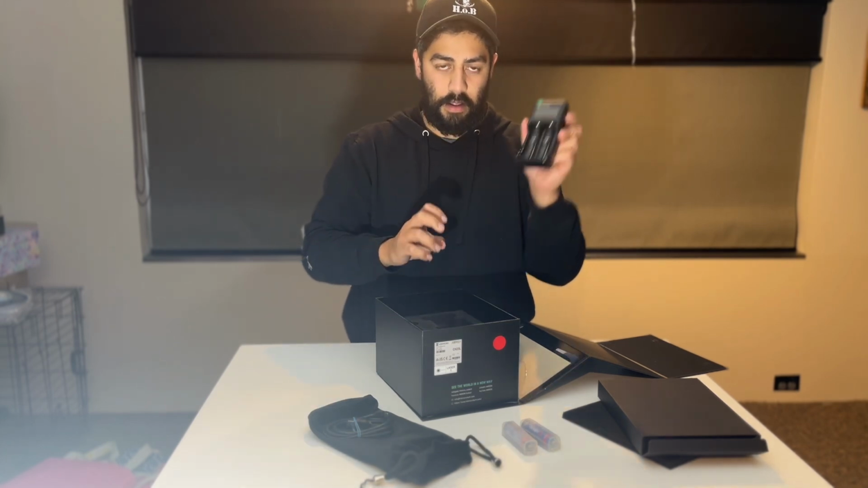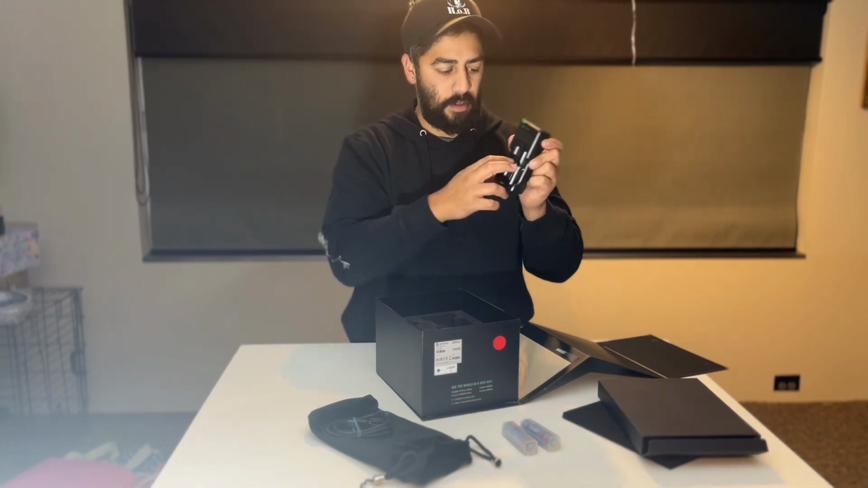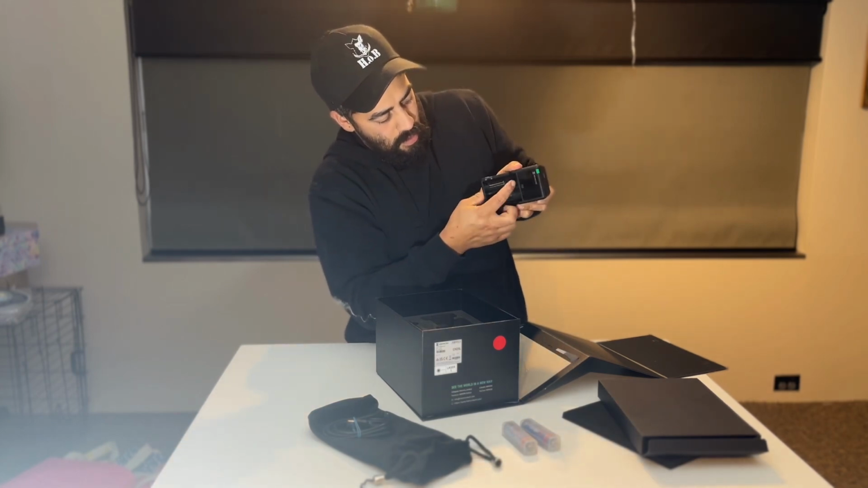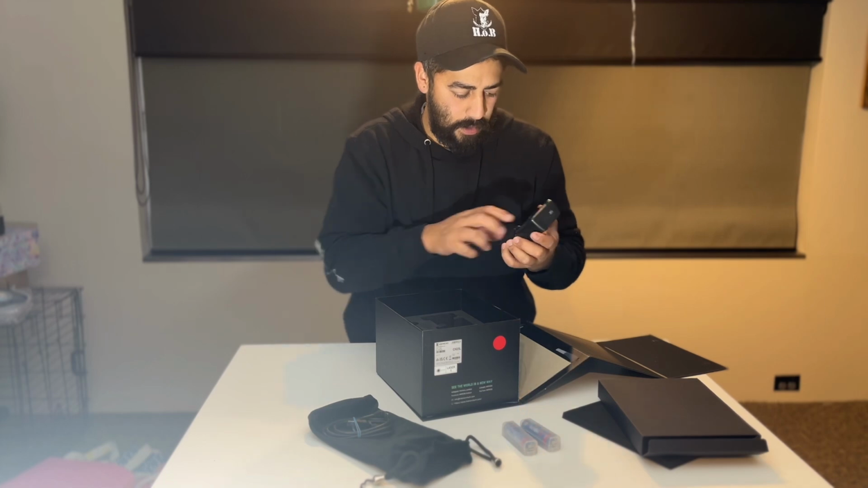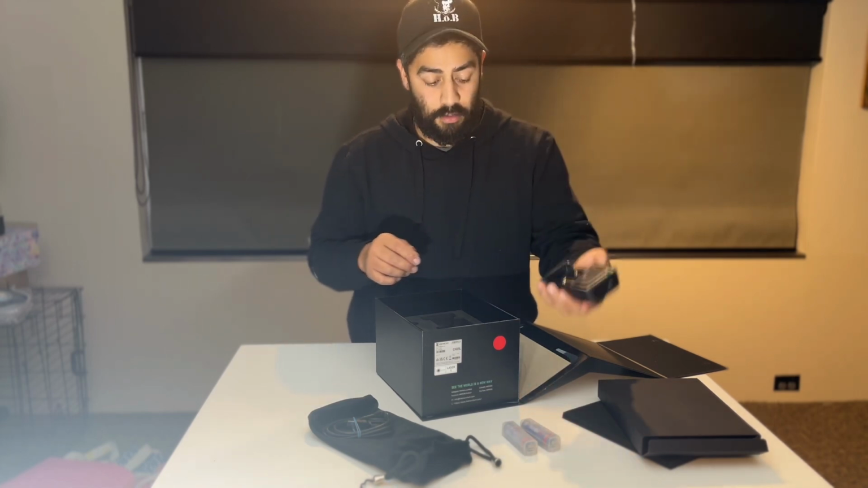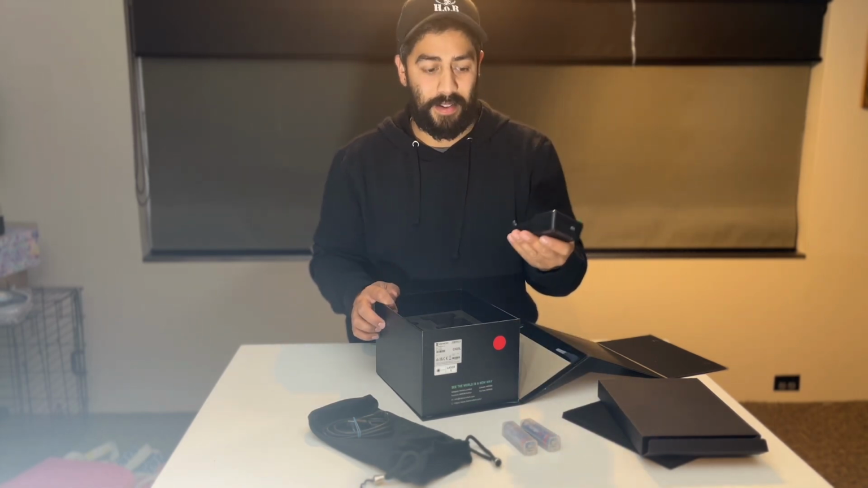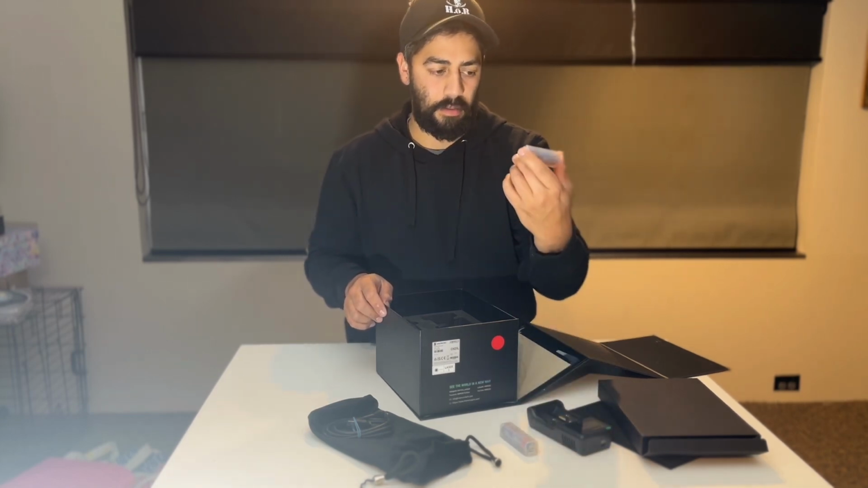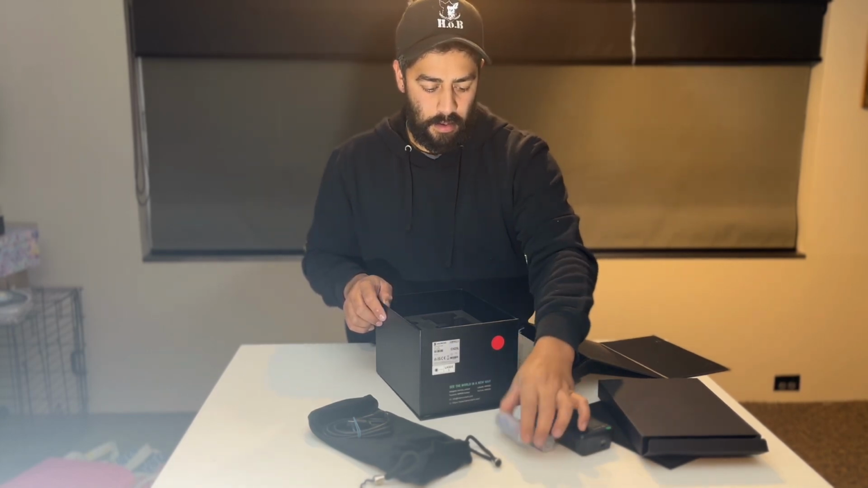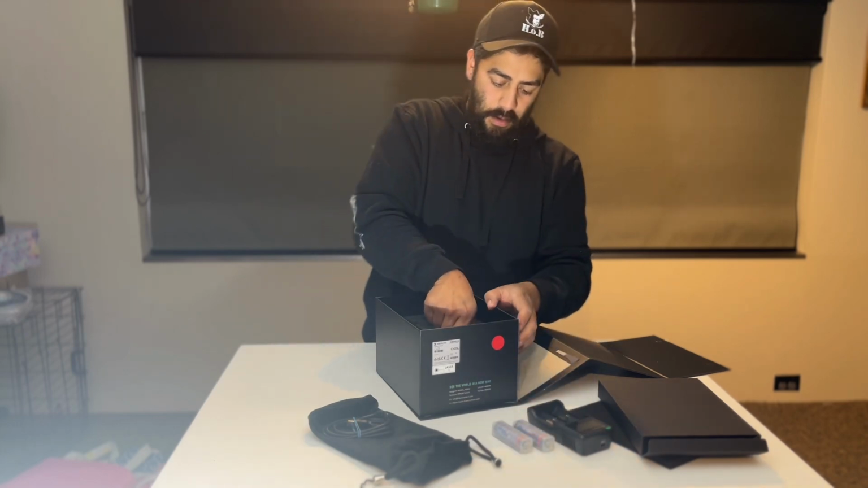And the Hikmicro charger, which is like a little system. Charges really fast, like minutes. When I got it, it was minutes. One of those was charged in no time. Now I got two of them.